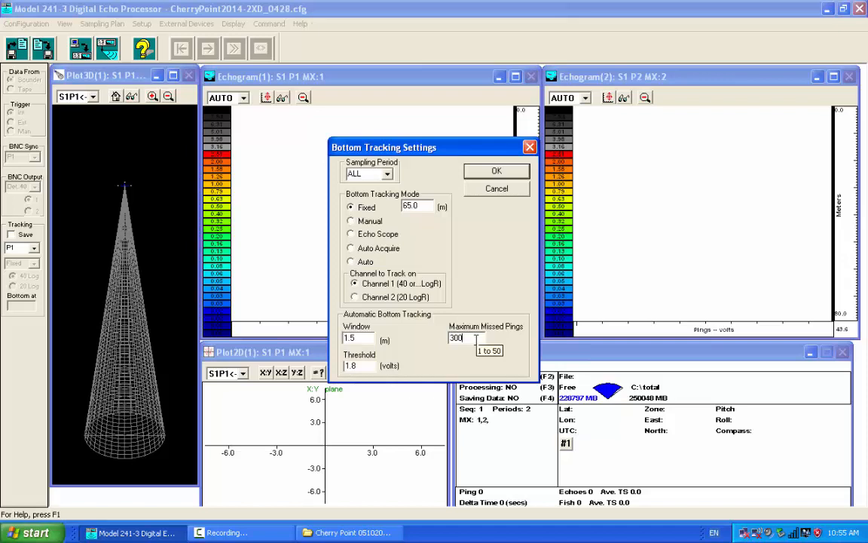300 pings was that? We're at 200. If you're at 5 pings a second, that's a minute. So if I put 50, that's plenty because I haven't ever lost bottom after I had it at 50.